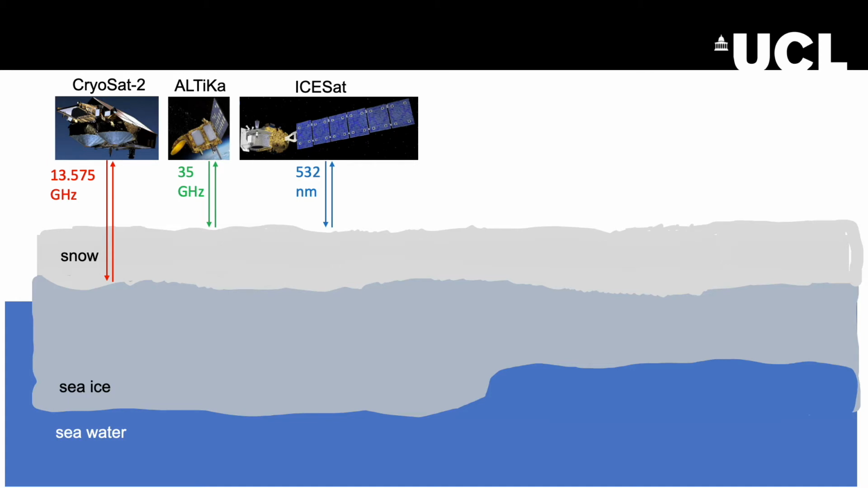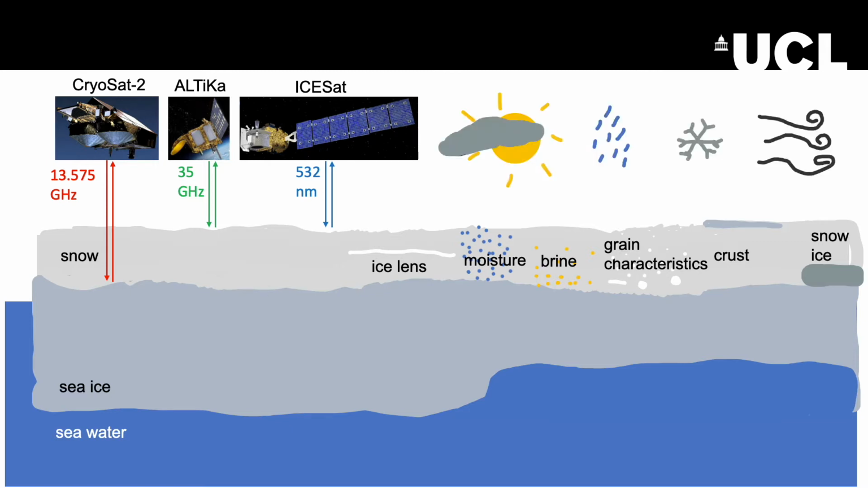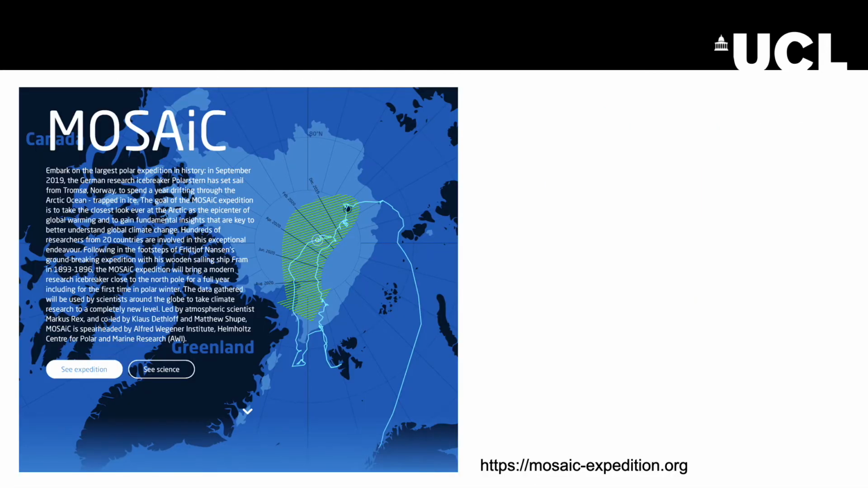We know that the snow properties are likely to affect where that main scattering horizon is, and that these in turn are influenced by meteorological conditions, which makes MOSAiC the ideal opportunity for looking at how the snow characteristics and radar return echoes evolve through time as the seasons change.